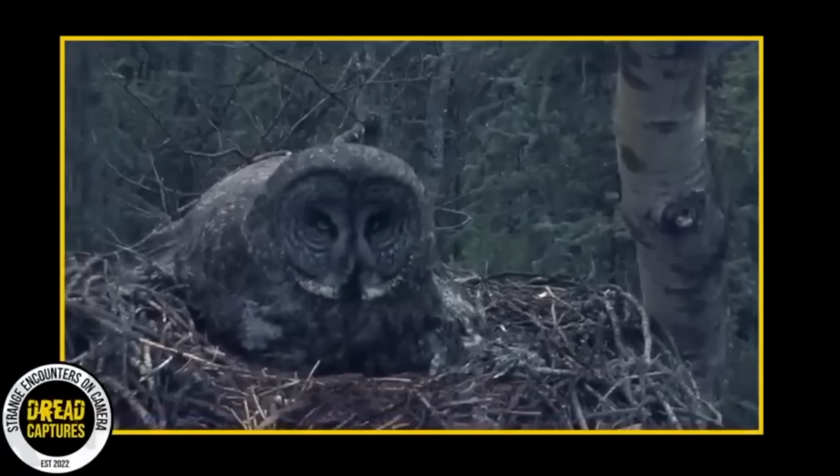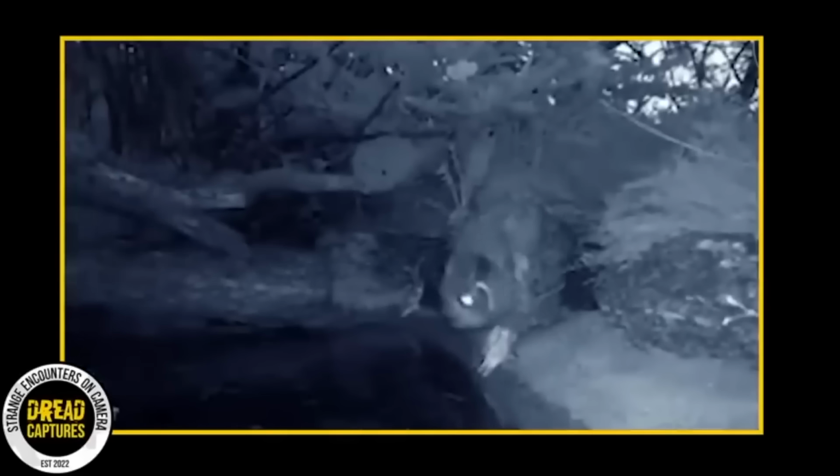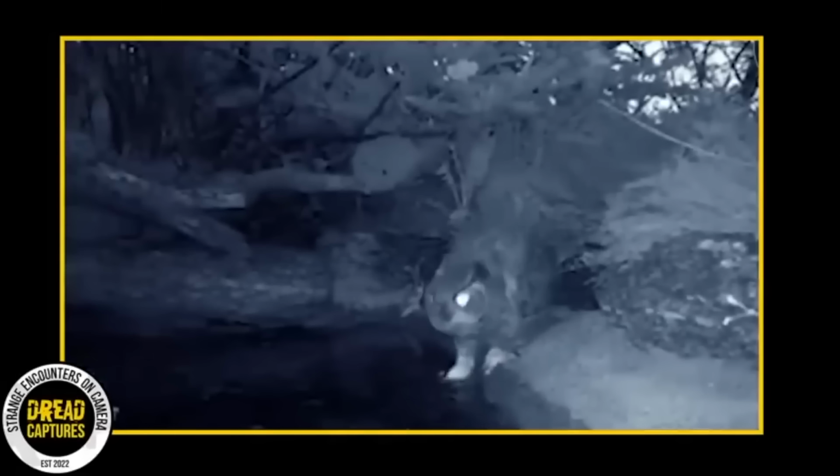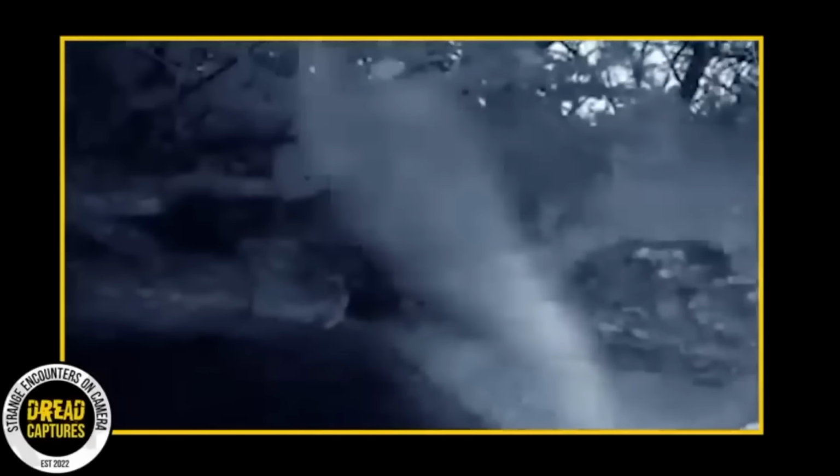Owls usually have the advantage over snakes, and quite often turn them into a quick meal. Well, not in today's clip. Take a look at this owl closely. He comes to the watering hole looking for prey or to take a quick drink. Boom! A snake jumps out of nowhere and attacks this unsuspecting owl.